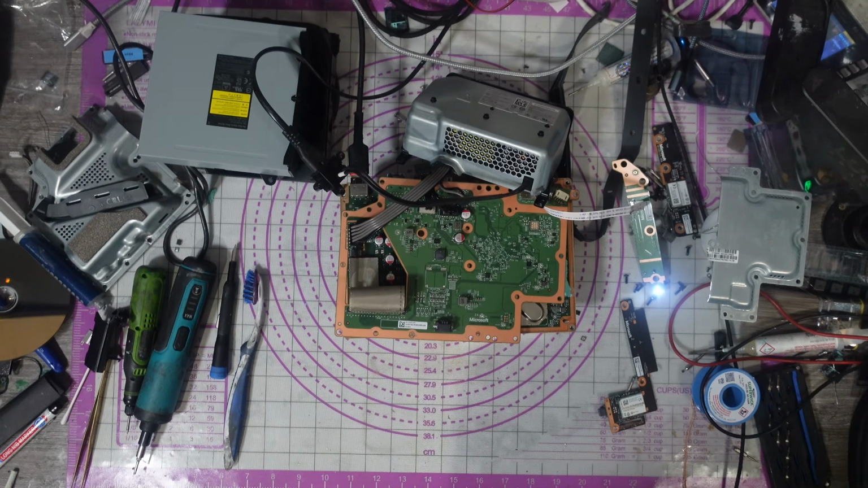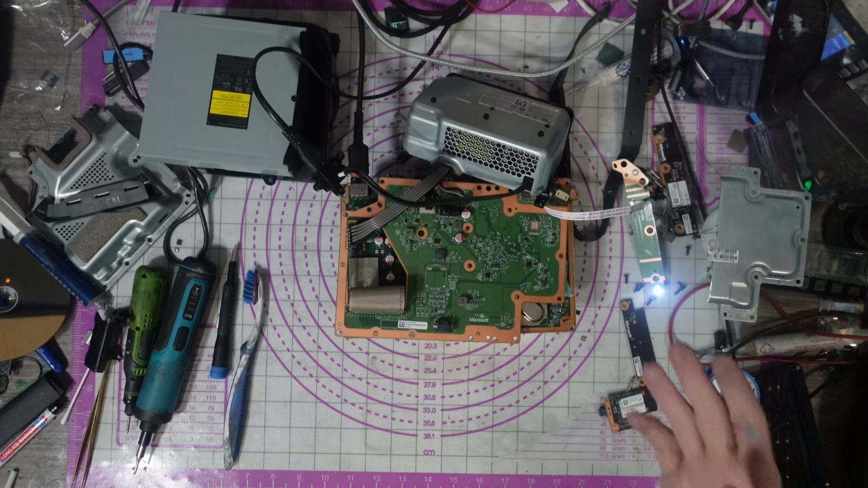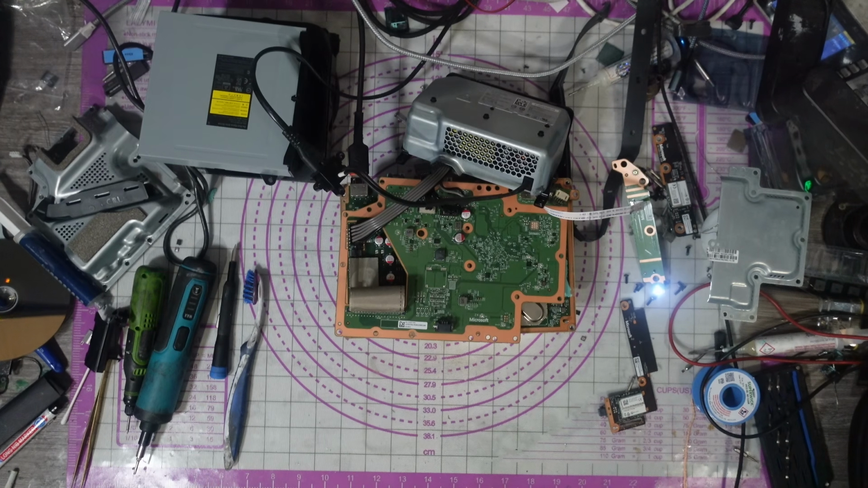I'm going to message the customer and let him know what's going on, because I've had this a little while. I do like to get warranties done as quick as I can. It's Christmas at the end of the day. It's busy. It is what it is, but I really don't understand what's going on with this console. So another MOSFET's died, but then it's taken a good 5 to 10 minutes for the power supply to actually work. It's very strange. Anyway, I'm confused, but I'm going to get this back together anyway.